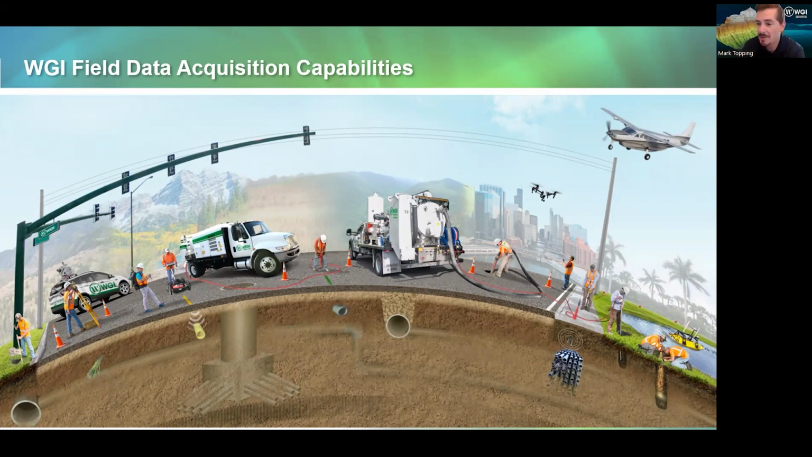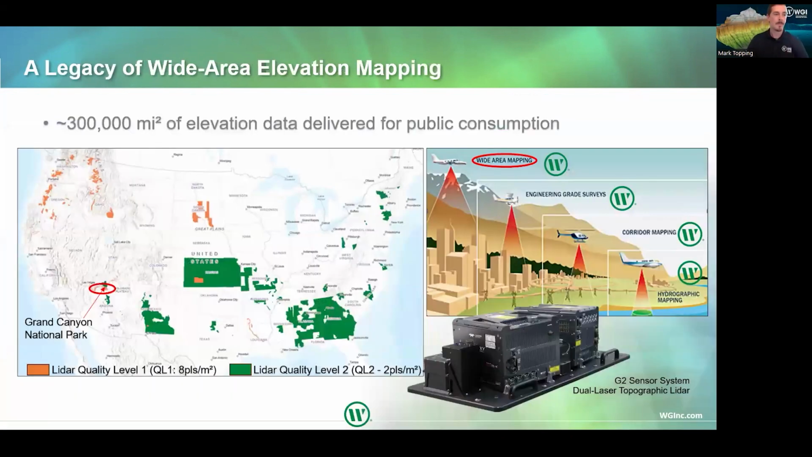We're showing our vac trucks and our SU services, our UAS collection, and we also do hydrography. We have several hydrographic vessels and hydrographic surveyors, as well as H&H modeling and flood forecasting. But up in the top right, you have our fixed wing aircraft, which is near and dear to my heart and the service that I'm going to be covering today.